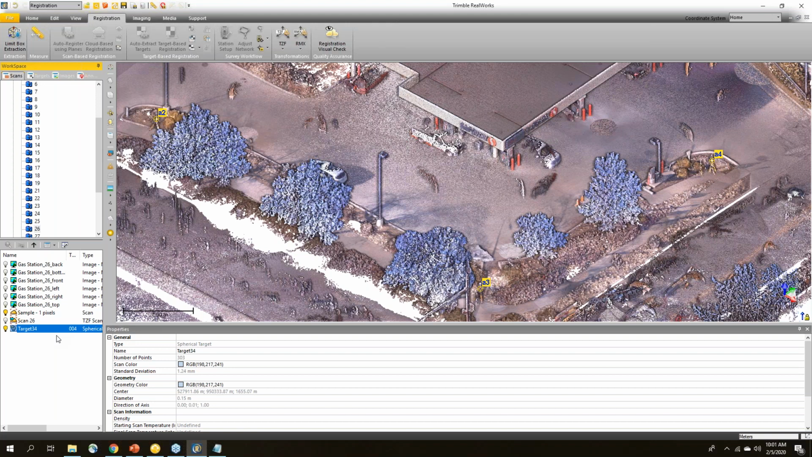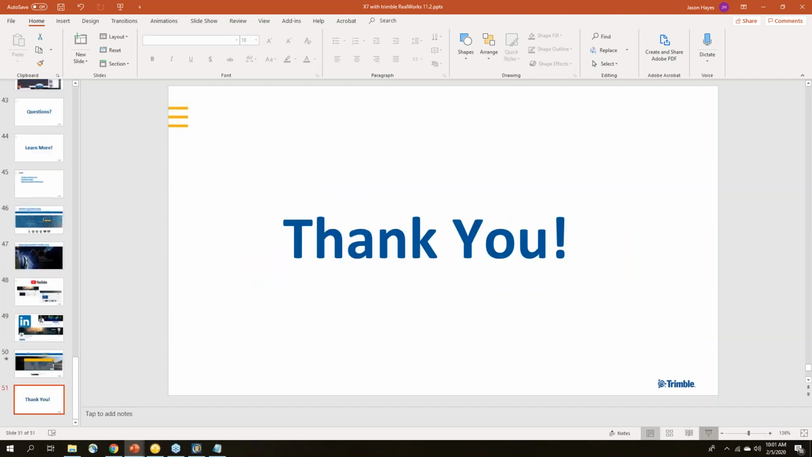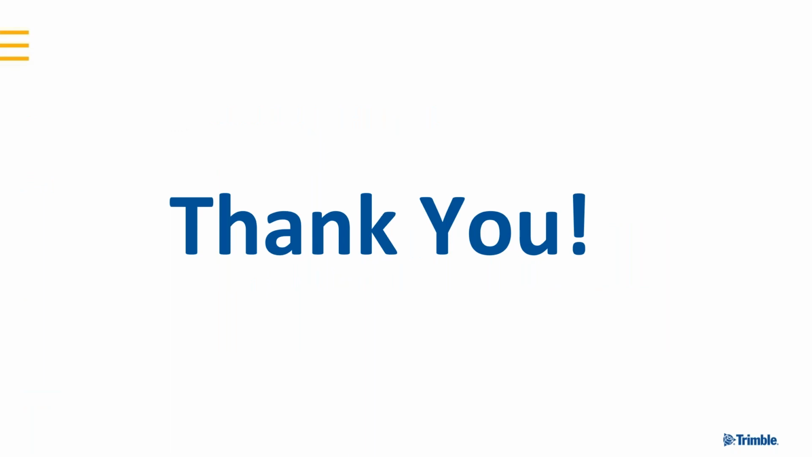Okay, so that's it. I have to go back to my last slide page just so it looks like an official ending. Thank you all very much for today, spending your time with me, taking a look at the Trimble X7 with RealWorks, really wanting to get a point across that it's a very useful instrument, and you can get a lot of useful information out of that using Trimble RealWorks. You saw the last question, or whatever software you prefer.